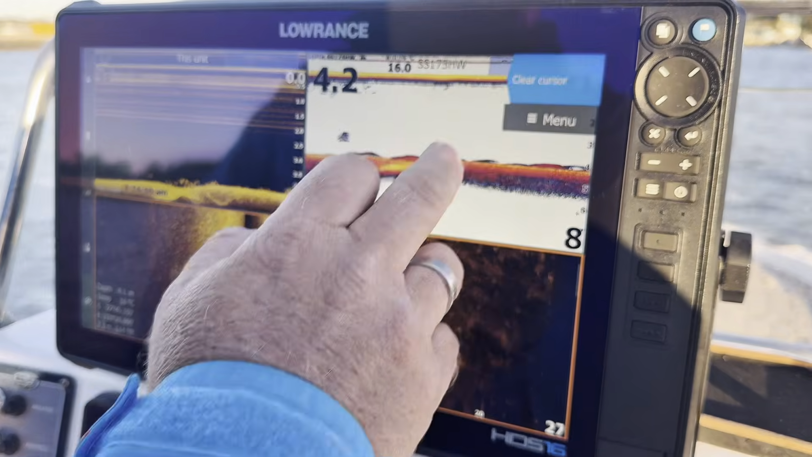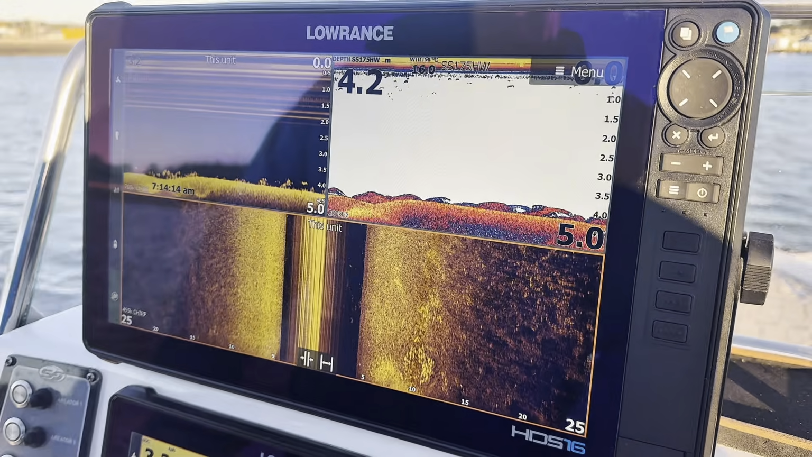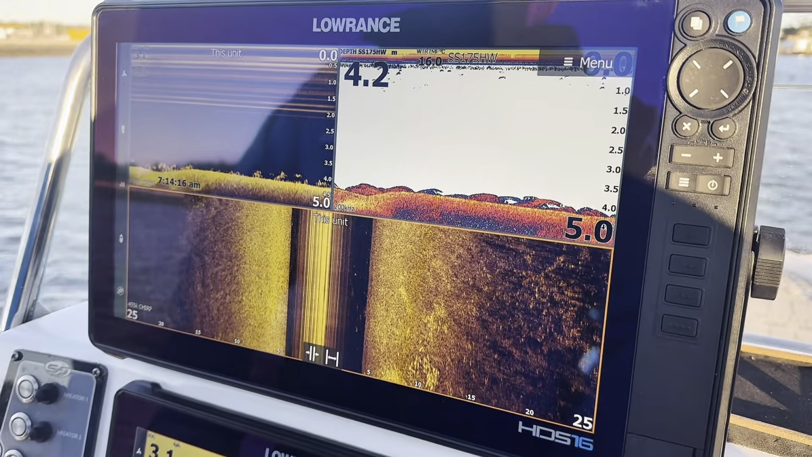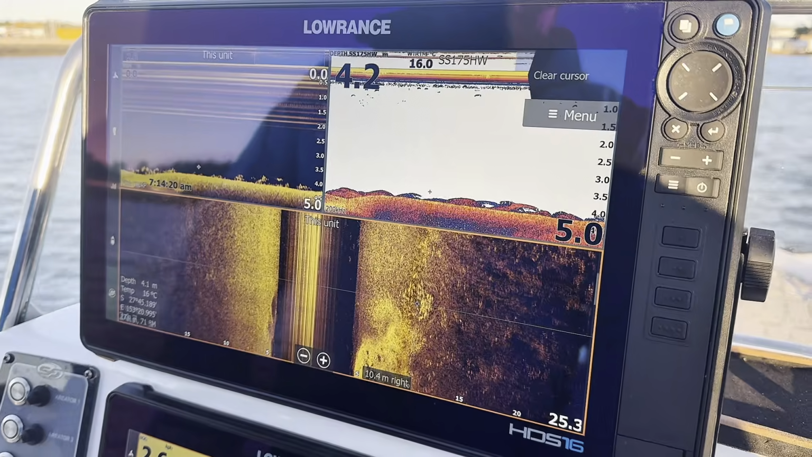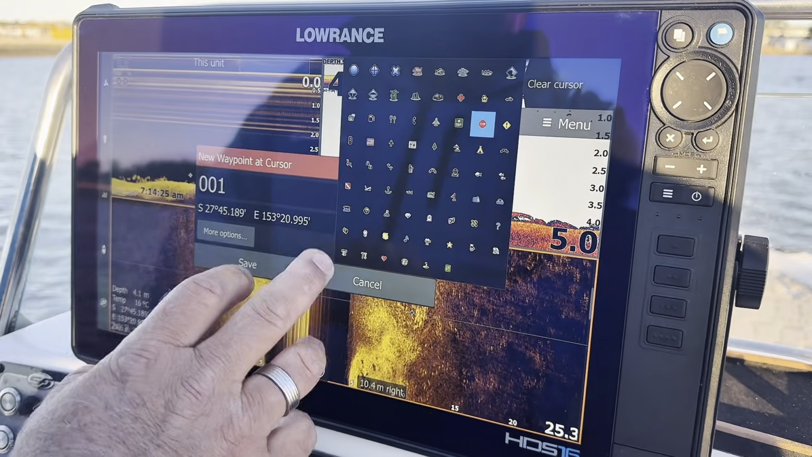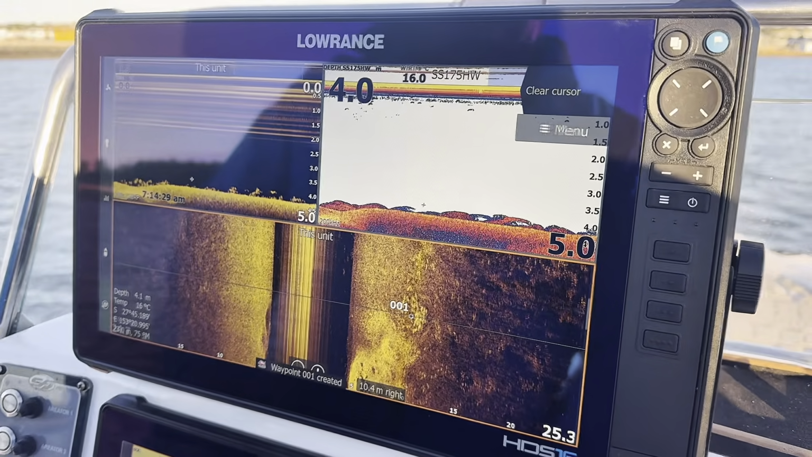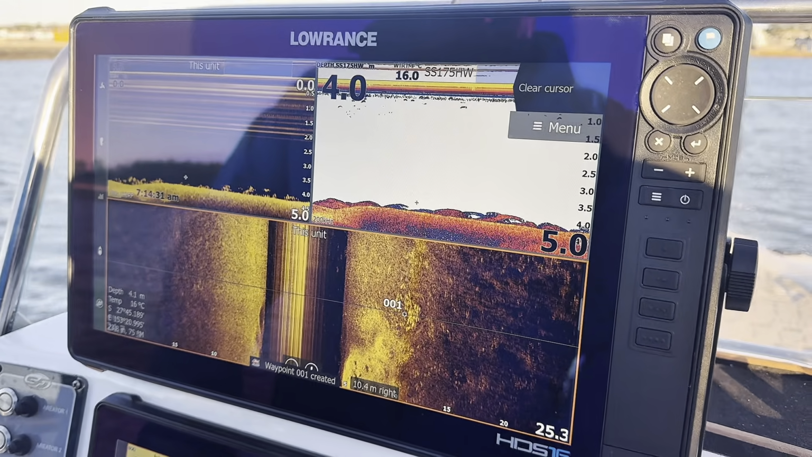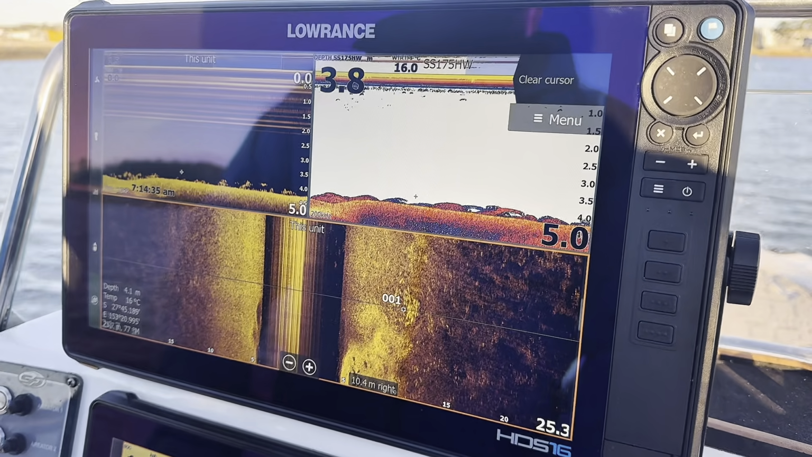Our Trackback feature is one of the best tools you've got. Even if targets go off the screen or you weren't paying attention at the time, you can come in and look back through your history, put your cursor right where that school of fish are, hit your waypoint key, come in and select an appropriate icon. So we'll use a fish icon, and we've now pinpointed exactly where that school is. We can navigate back and cast a few lures in there, see if we can get a bite.